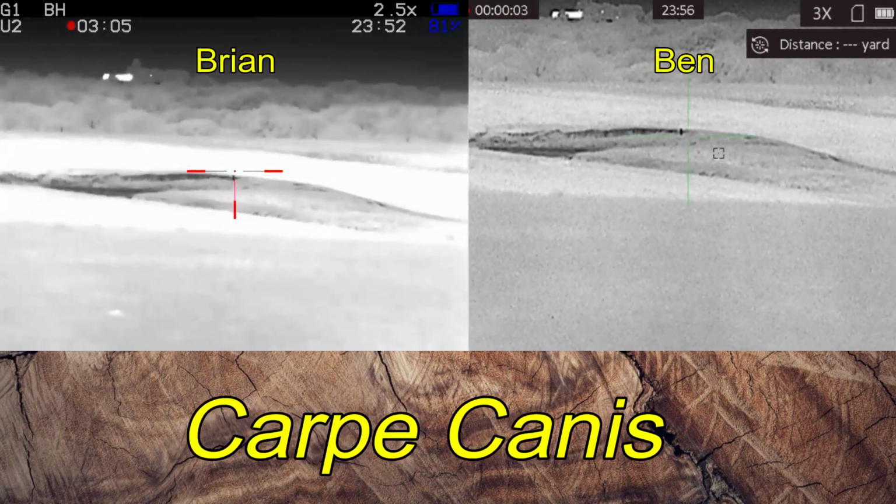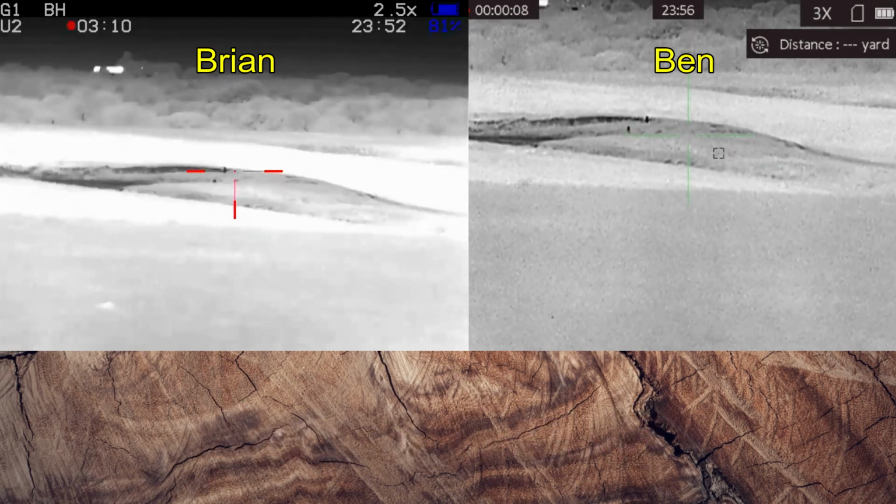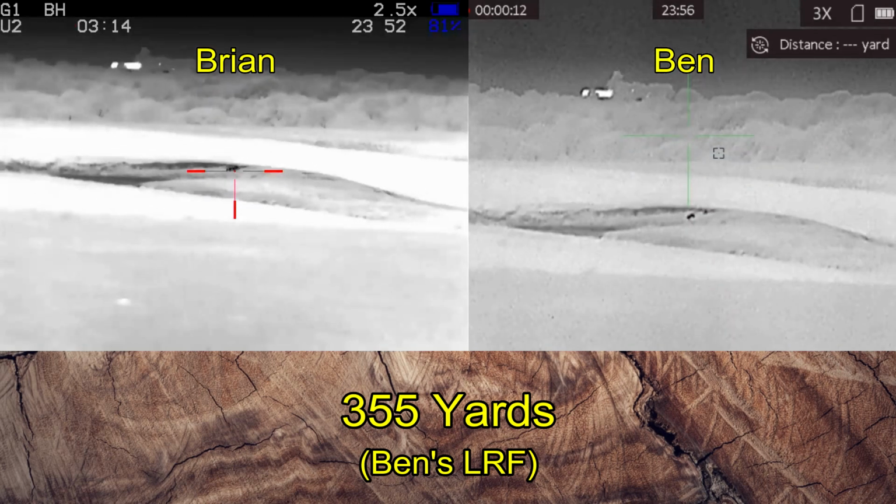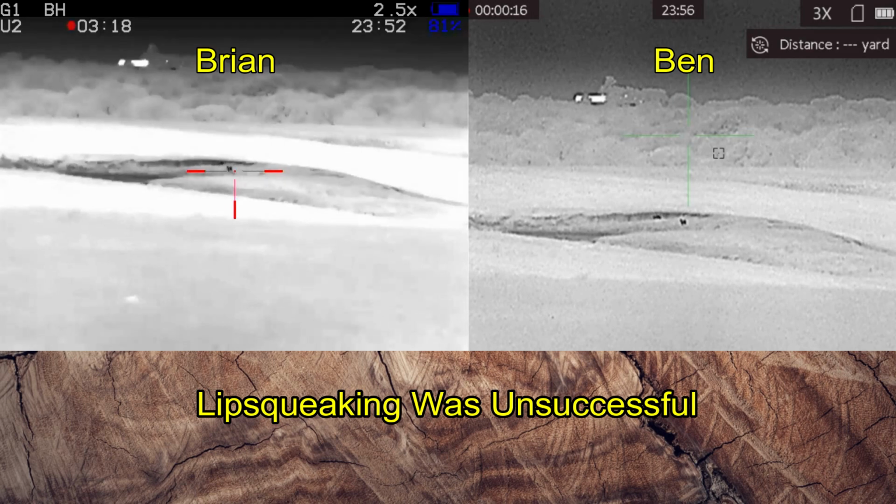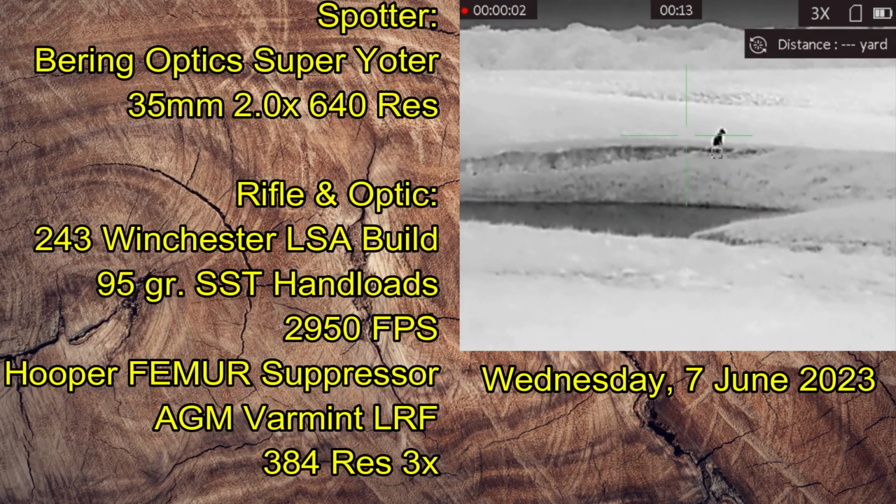The 2 coyotes that we saw earlier are out there on the top of the dam for the water tank. Oh, there's 2 of them. And Ben tells me they're out there at about 355 yards. We're going to need to move up. And somehow it took us about 20 minutes to move up just about 200 yards.